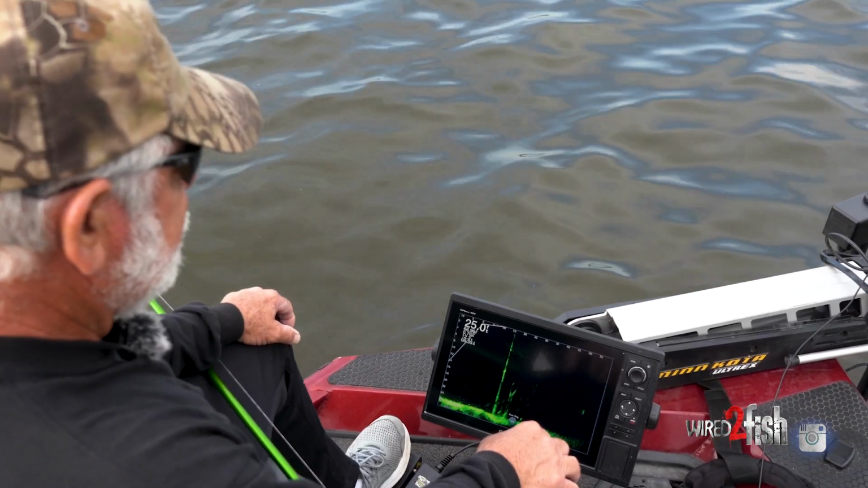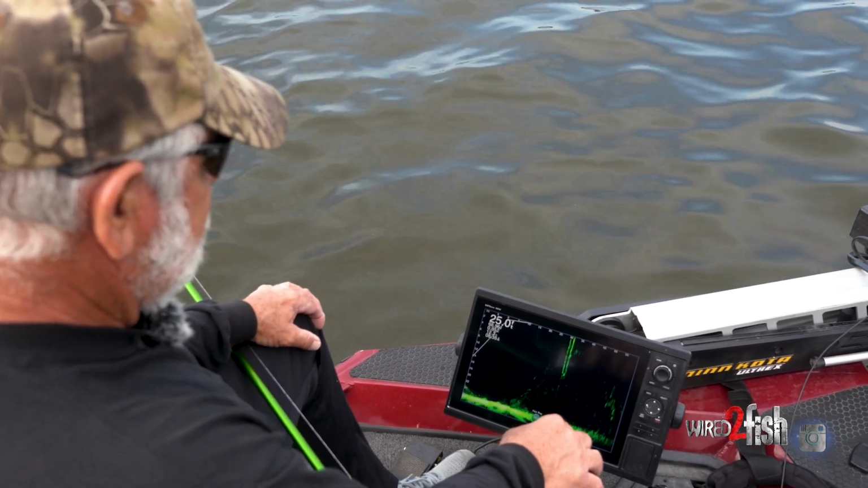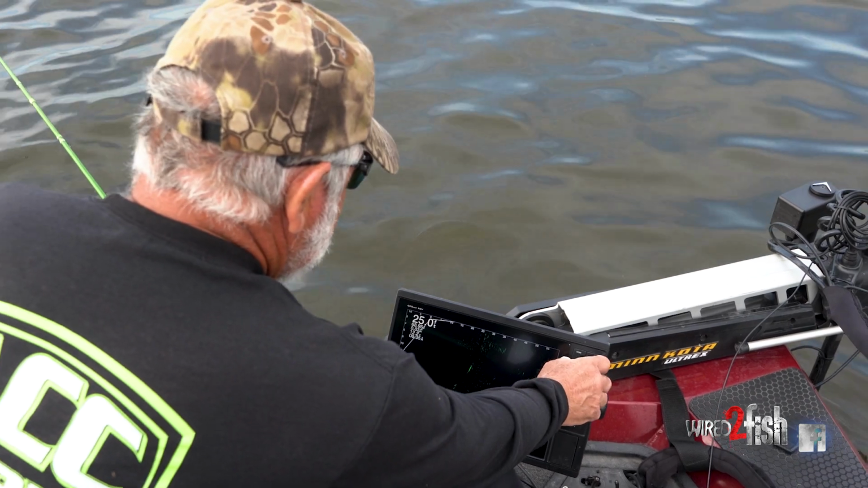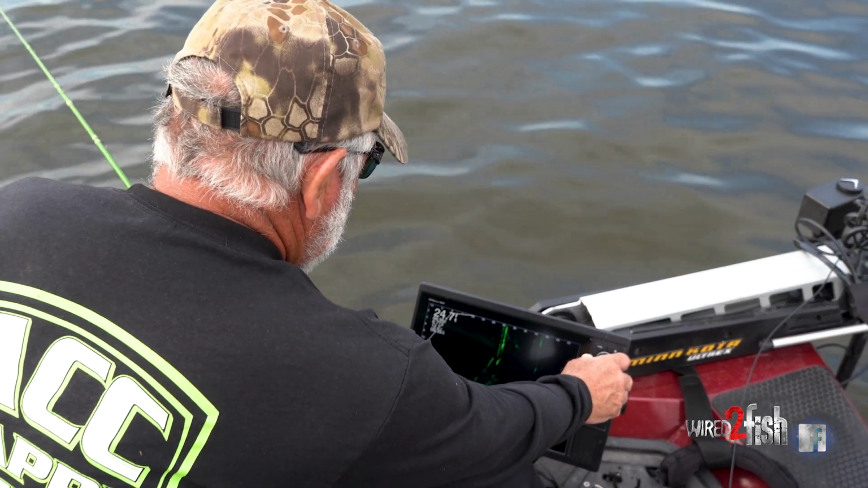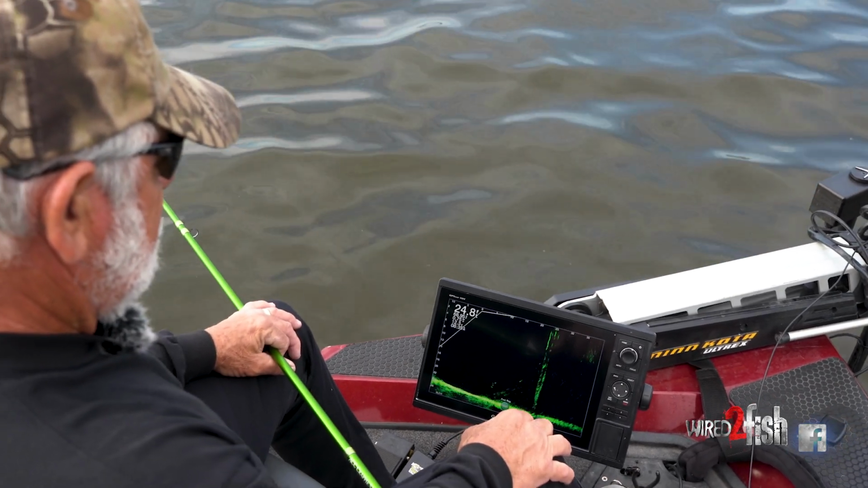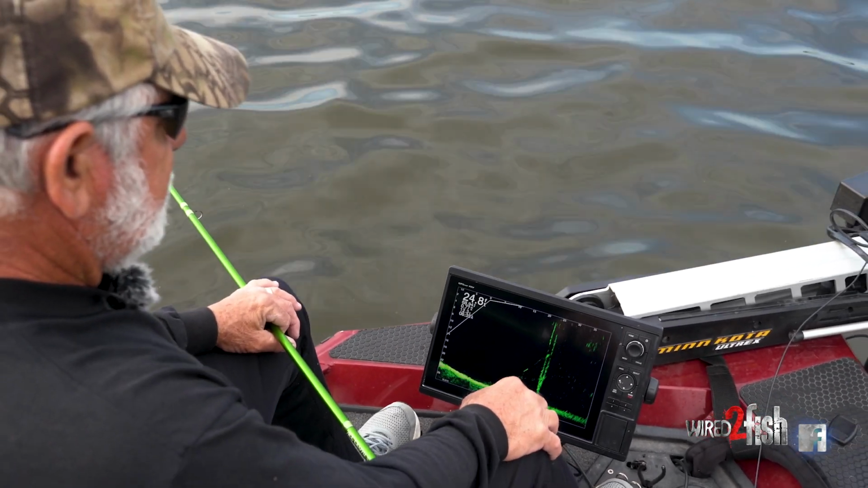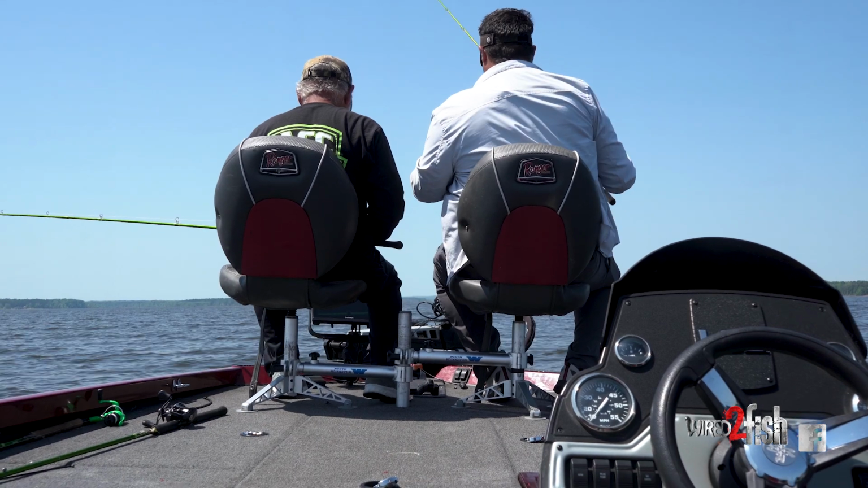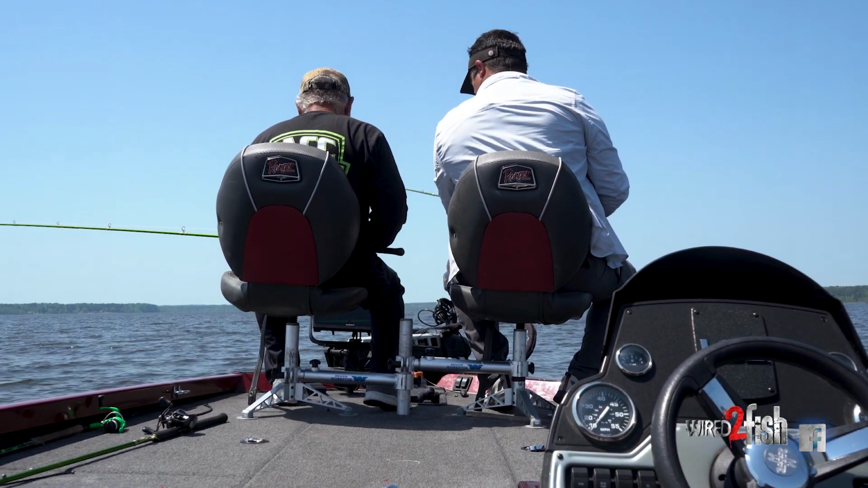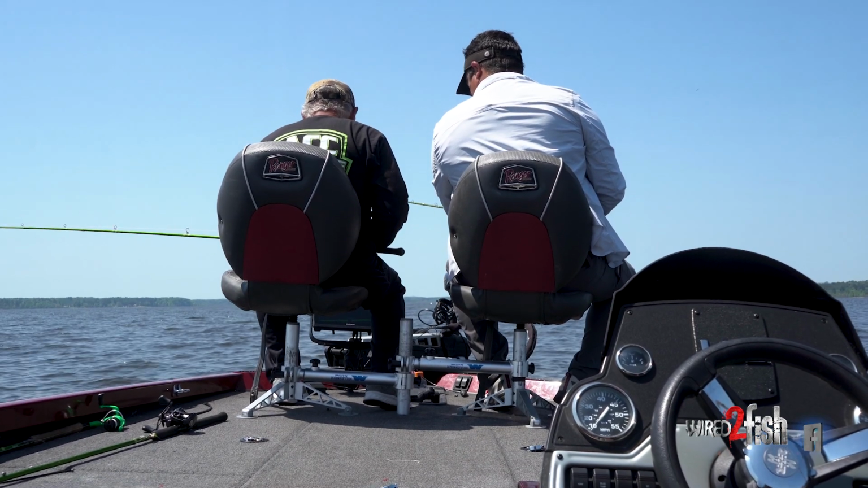I pretty much fish the same pattern year round, with the exception of during the spawn, maybe a month of the spawn. I'll move up in the pockets. That's a decent fish right there, I believe. That might do it. Looks like a winner there.